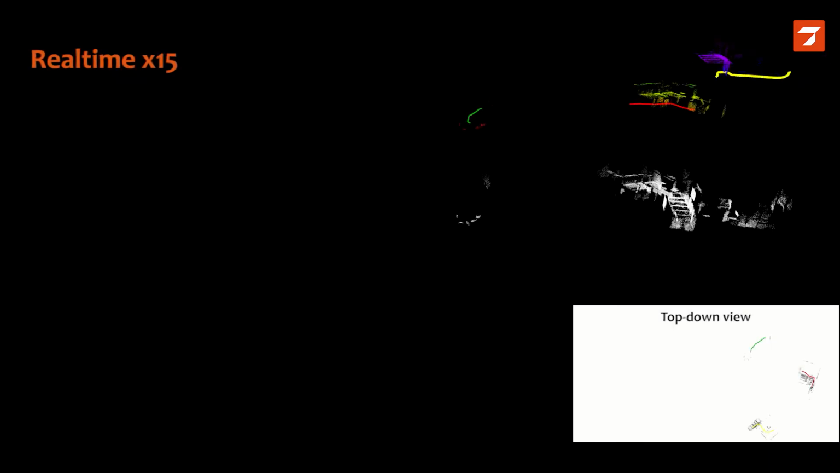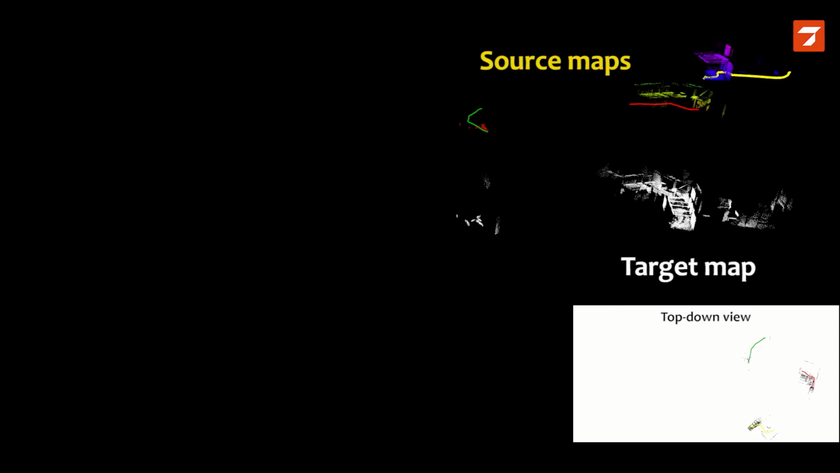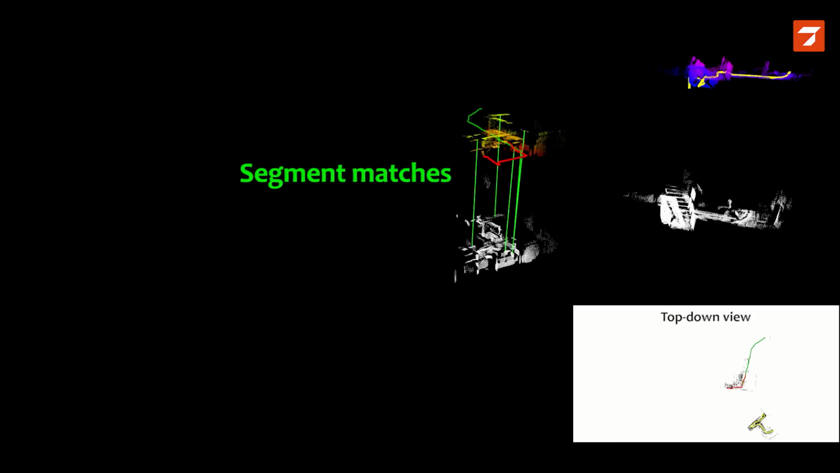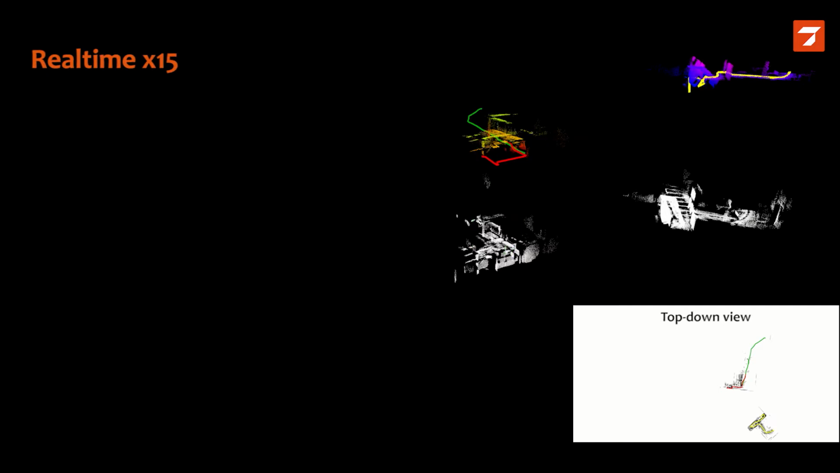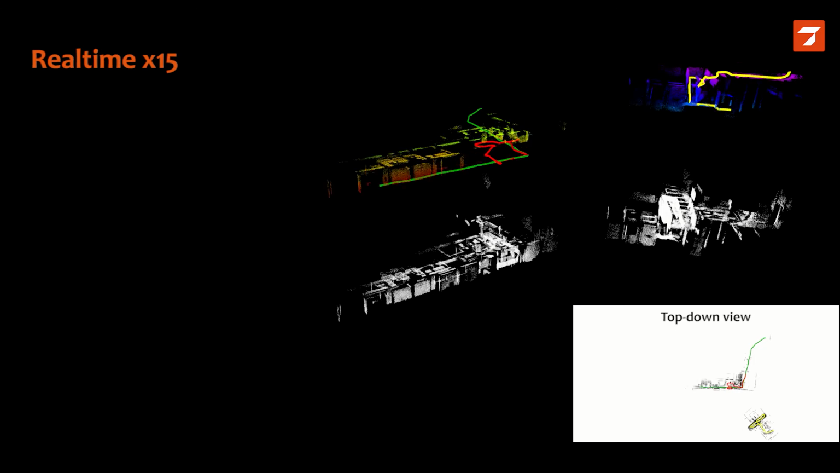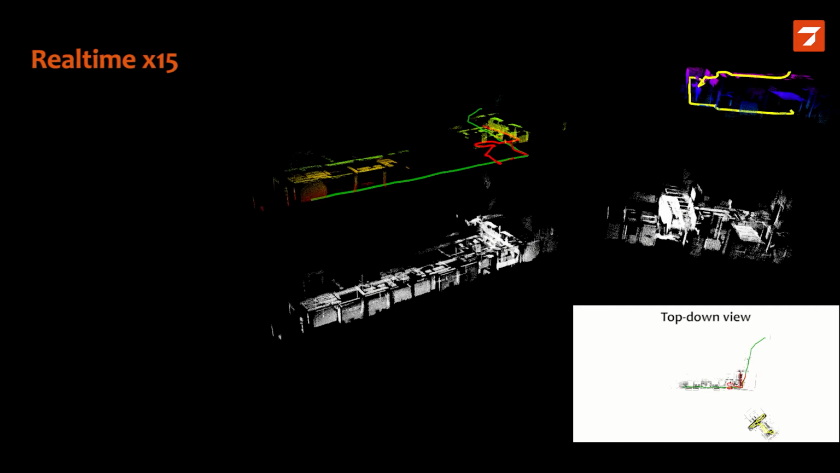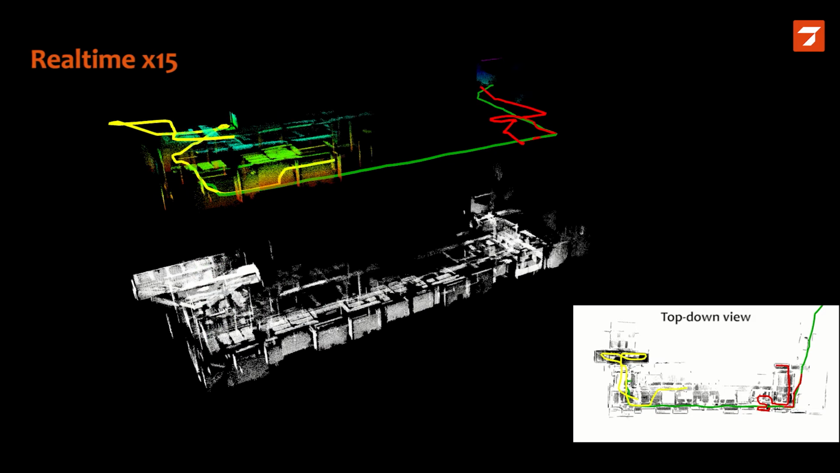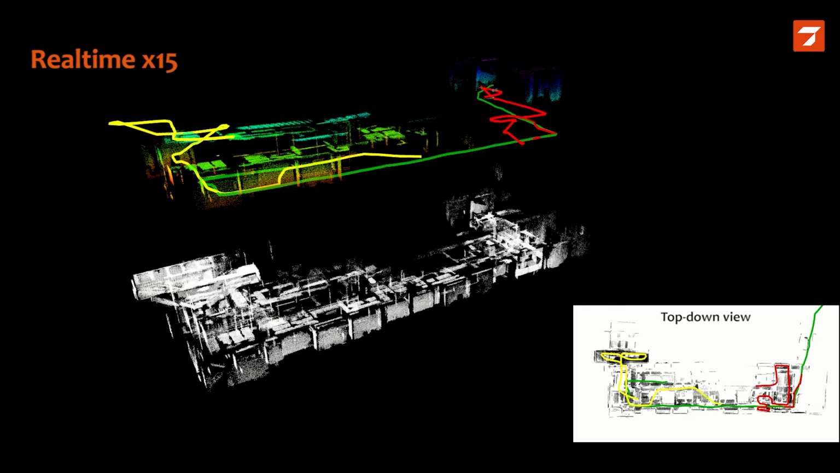We have the top-down view at the bottom right. Here we see in green, red, and yellow the 3 trajectories of the robots being estimated in real time. And in white, we have the unified target map that is also built in real time. So we see that when we do associations between the different local maps, we're able to co-register the different trajectories. This building was roughly 100 meters by 20 meters wide, and it also had 2 floors. We see the robot with the red trajectory is currently starting to explore the second level.